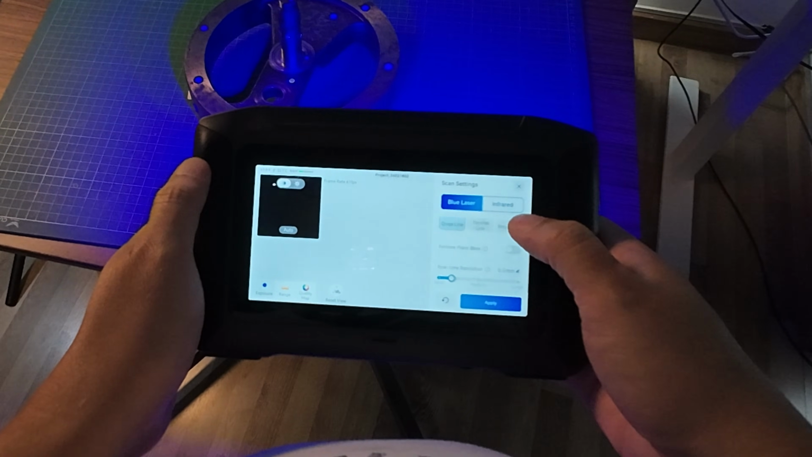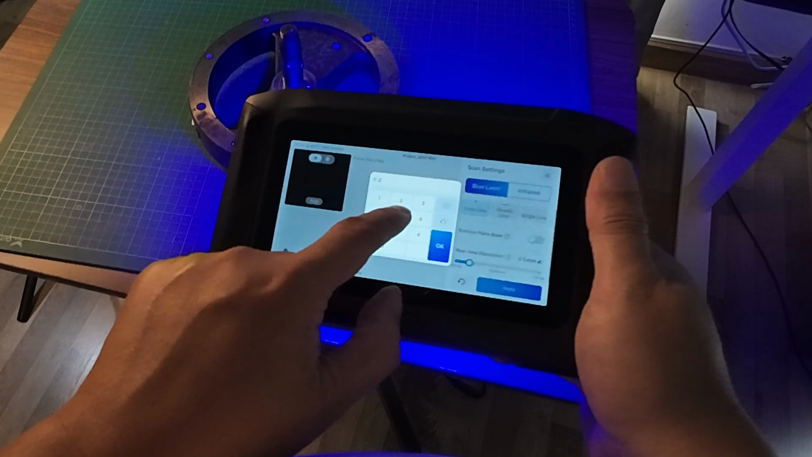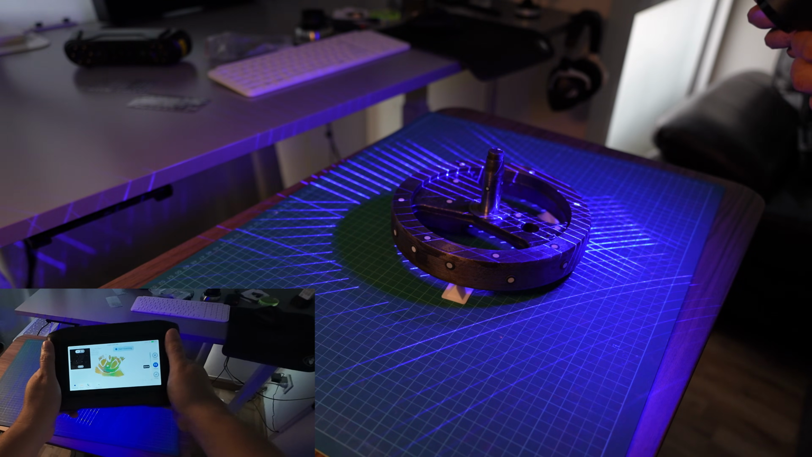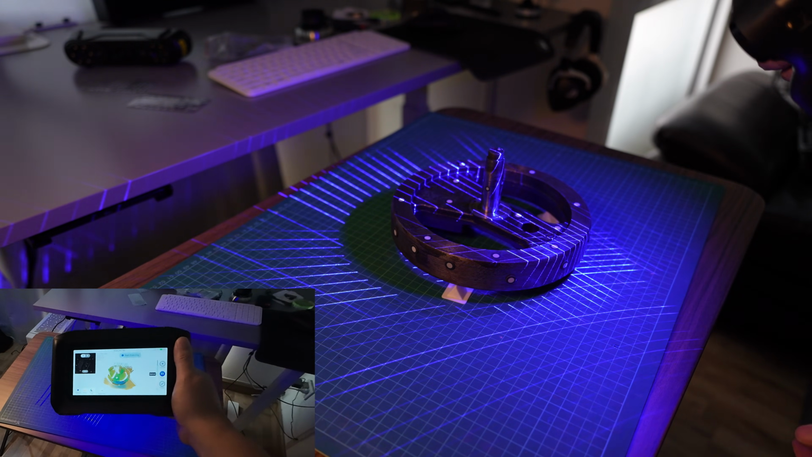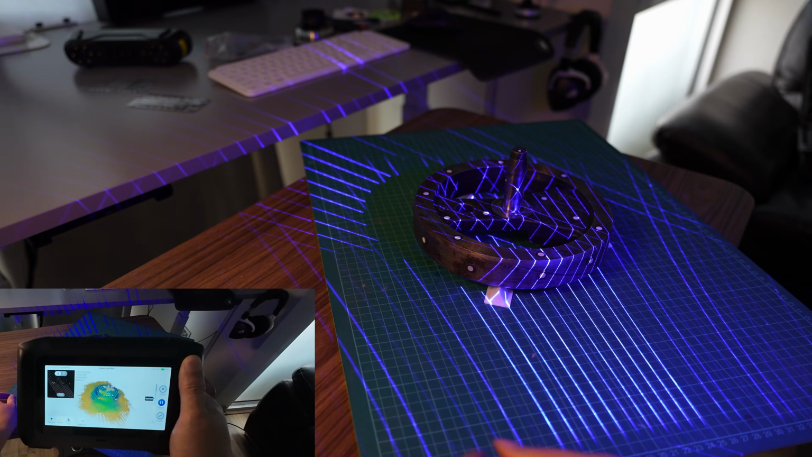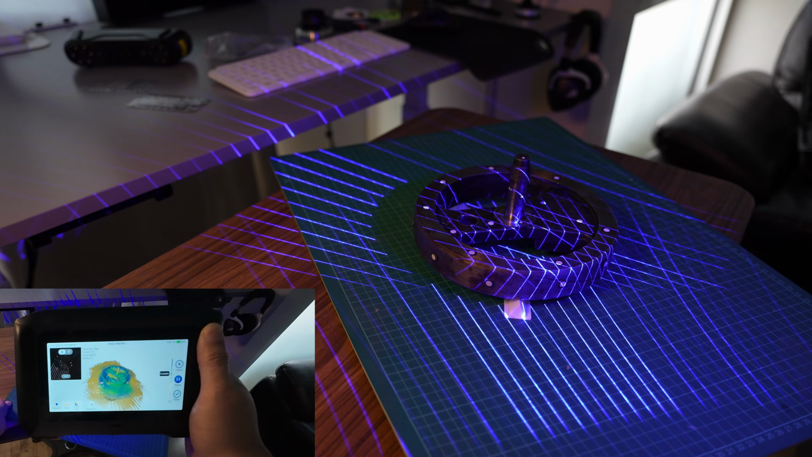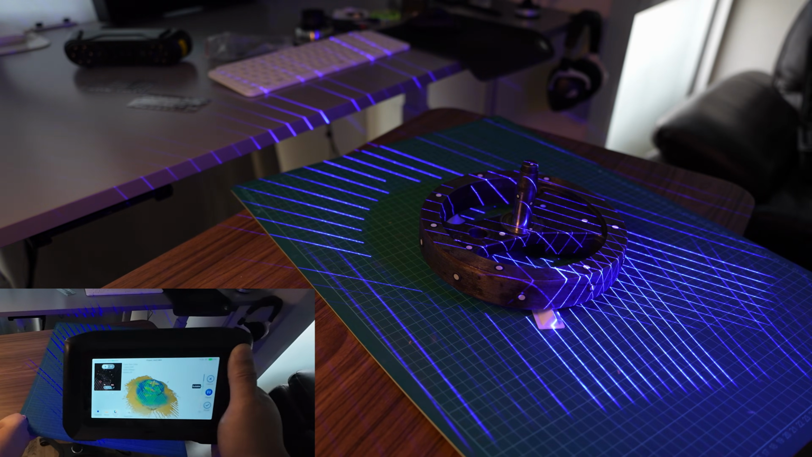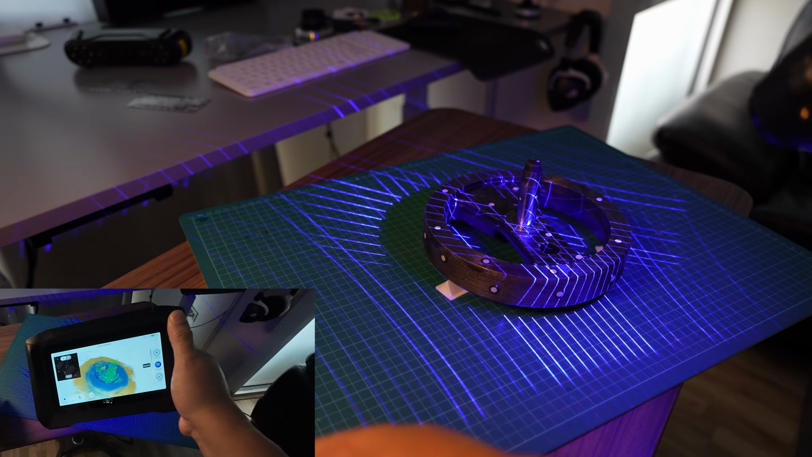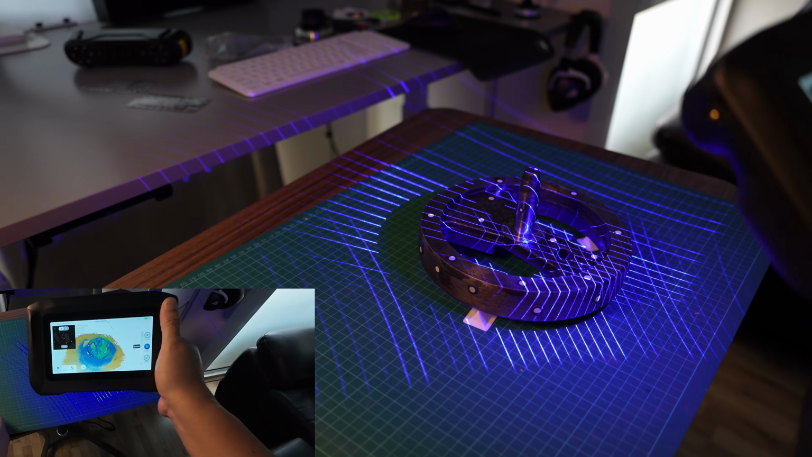I'm starting the P1, choosing the close line mode and set the resolution to 0.25 millimeter. This cast iron flywheel weighs more than 10 kilos, so I can't put it on my 3D print turntable.